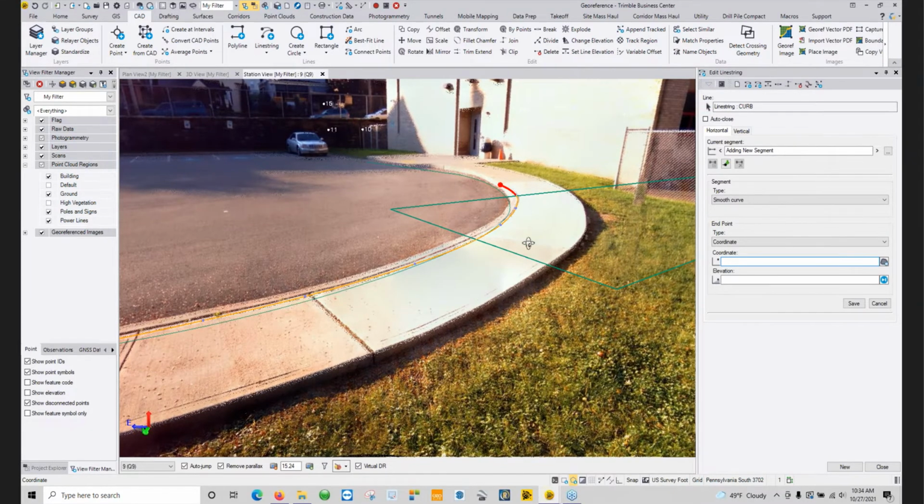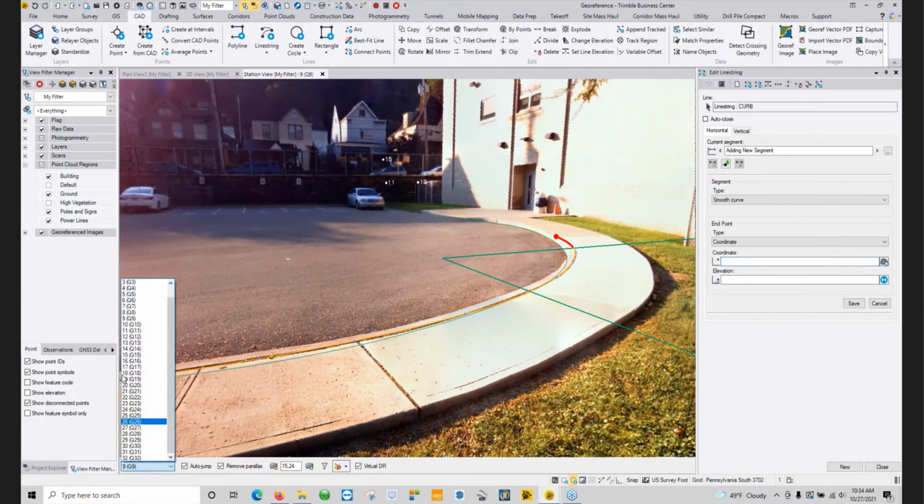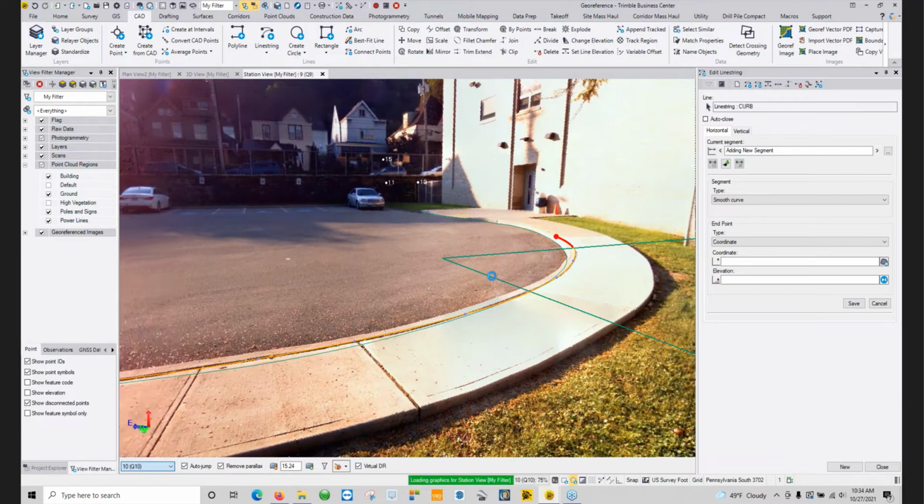And if you need to, if you have another scan there, let's go from here from 9. Let's see where we went to 10.